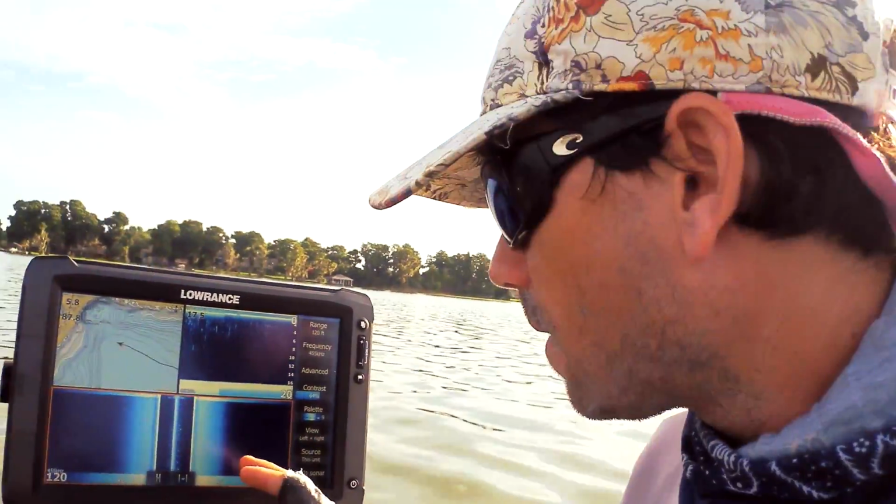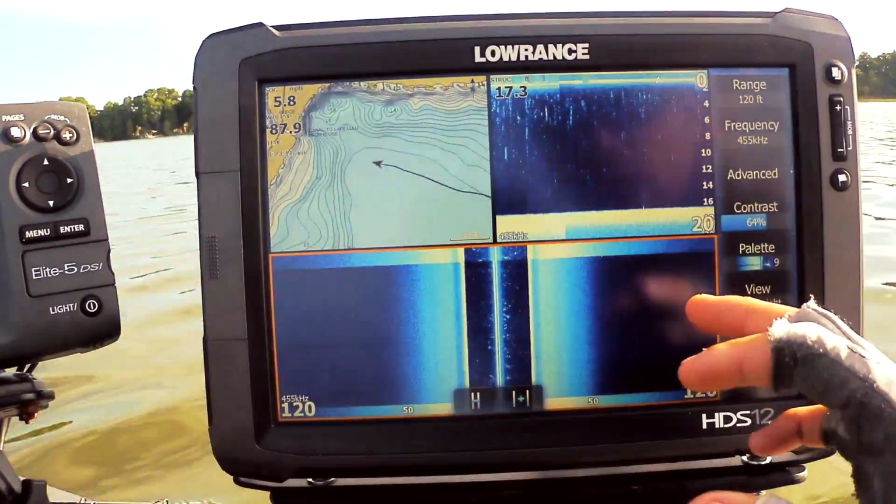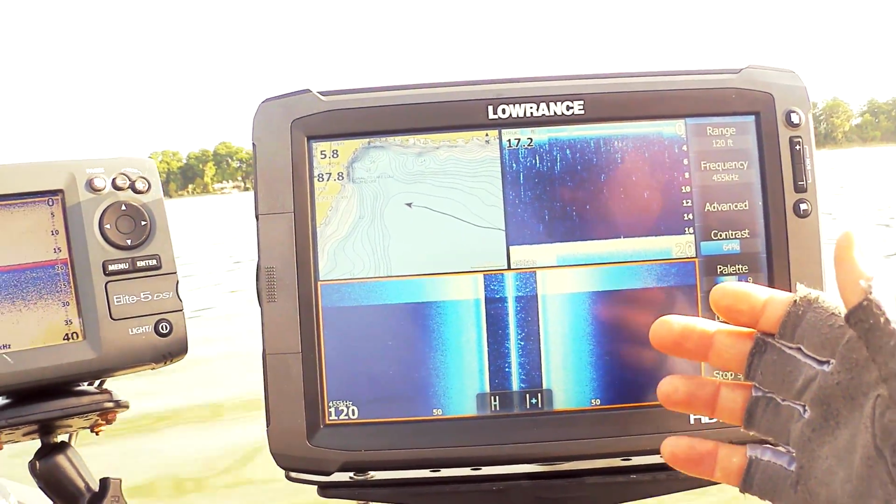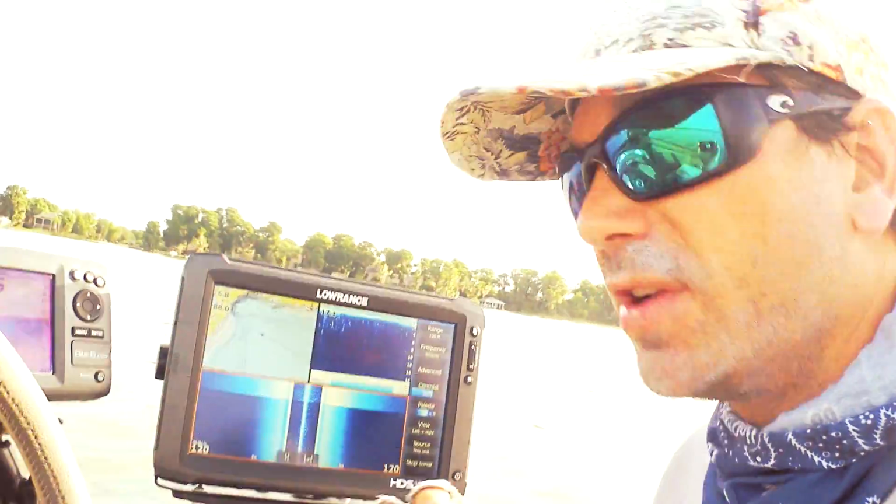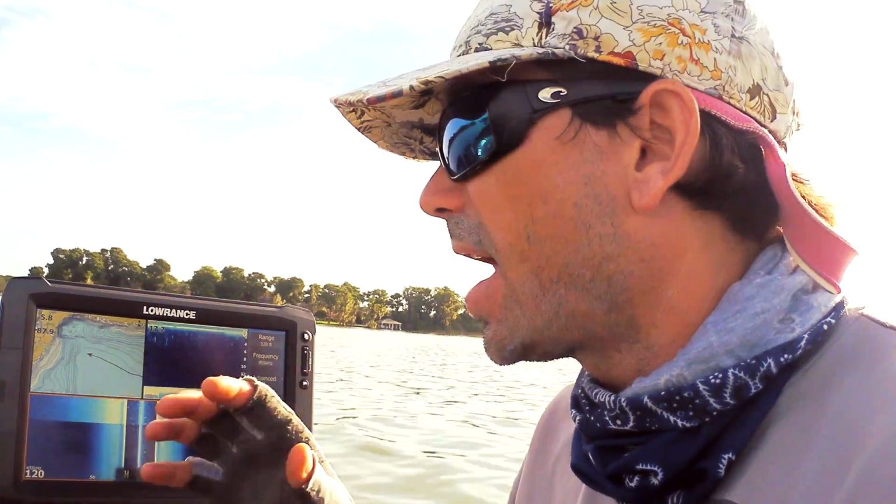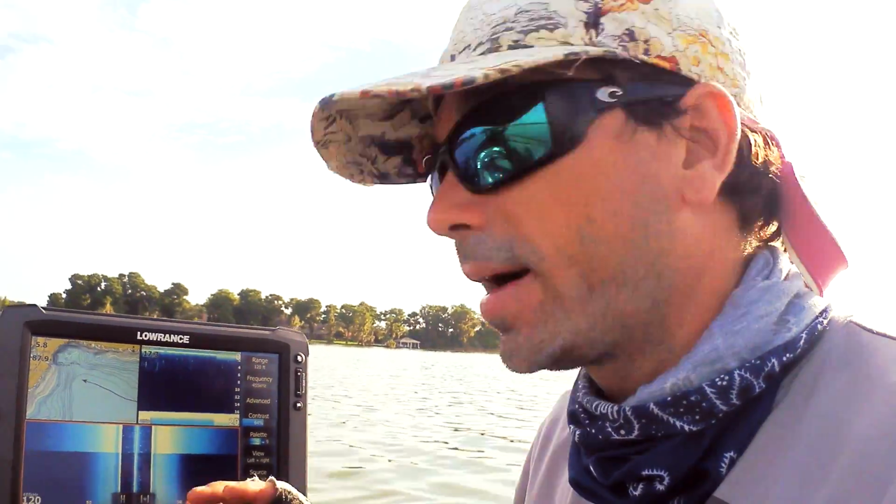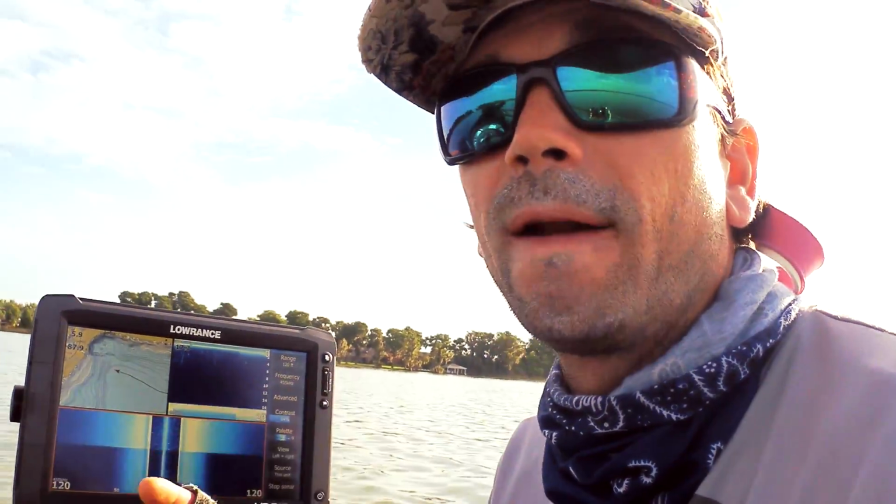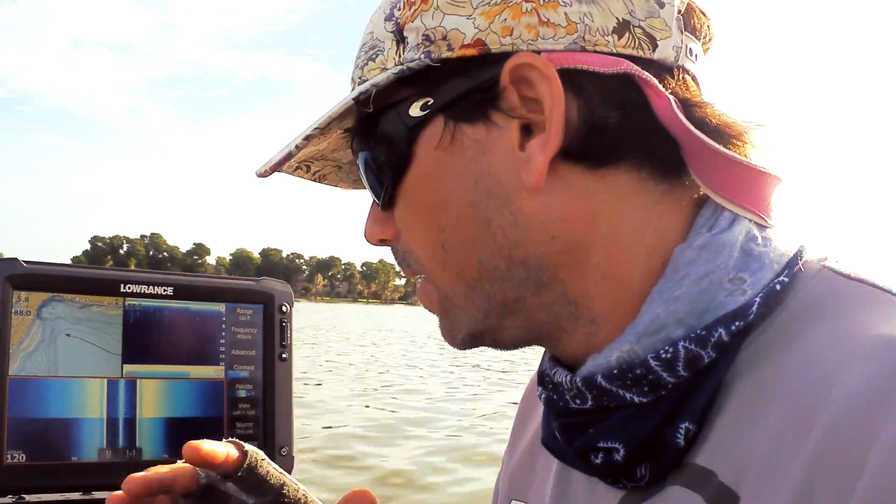So we're back on 455 now, and you can see I'm getting a broader, however less detailed return. But in the end, I've done a few experiments with it, and I can still see shadows of brush piles, shadows of bait, way out to like 100 and some feet. So I'm not going to miss as much, and I don't have to idle as tight a line. So I can be a little more loose with my lines and cover a lot more water.